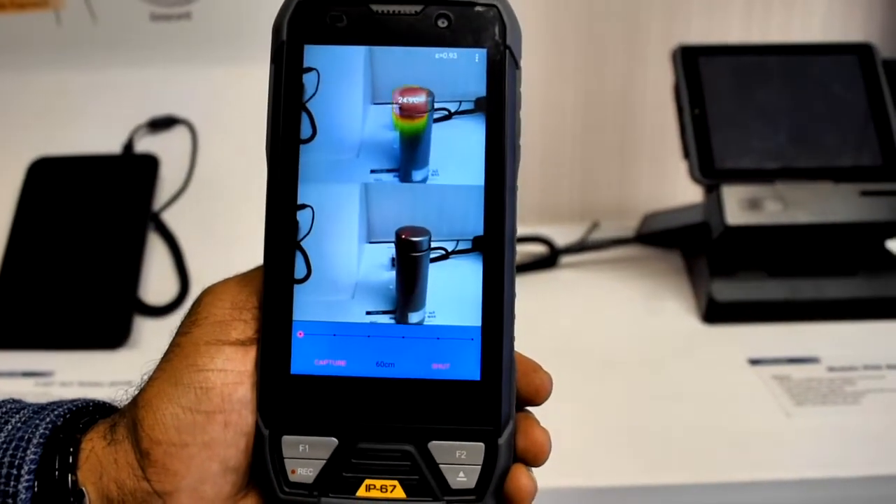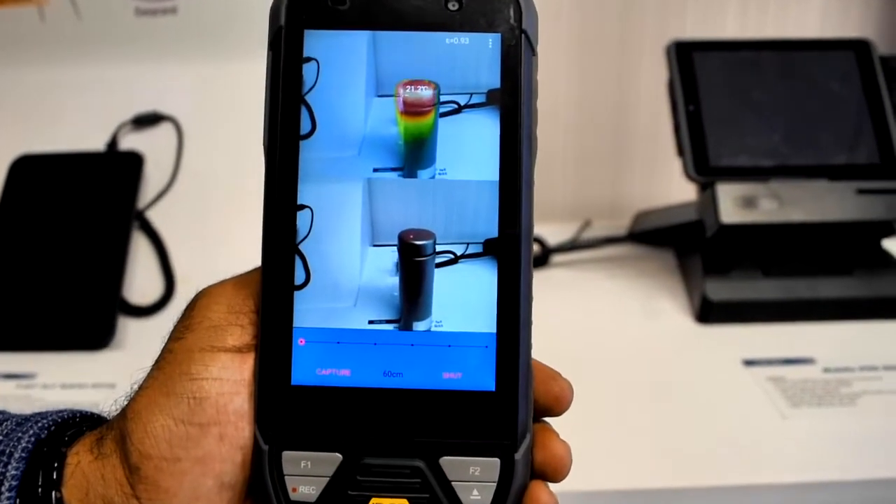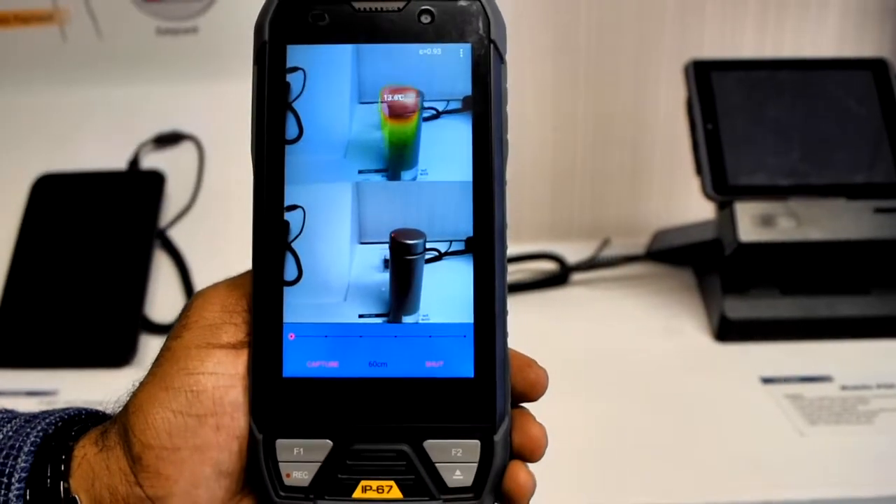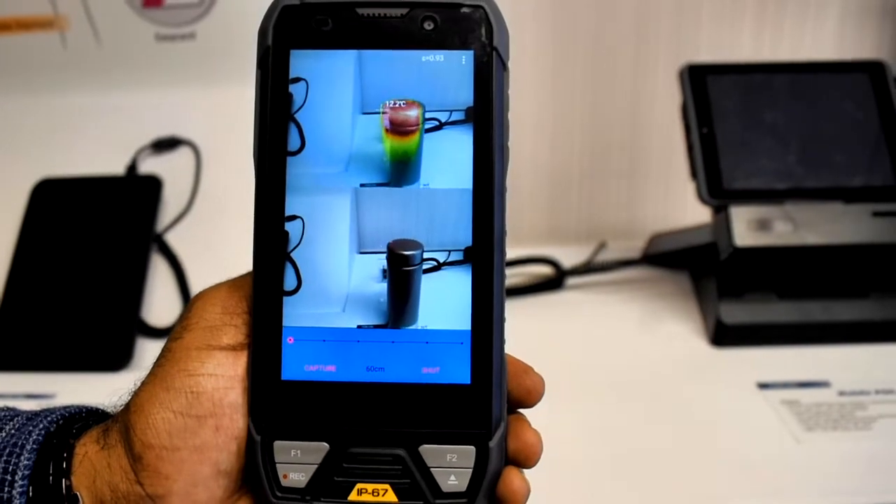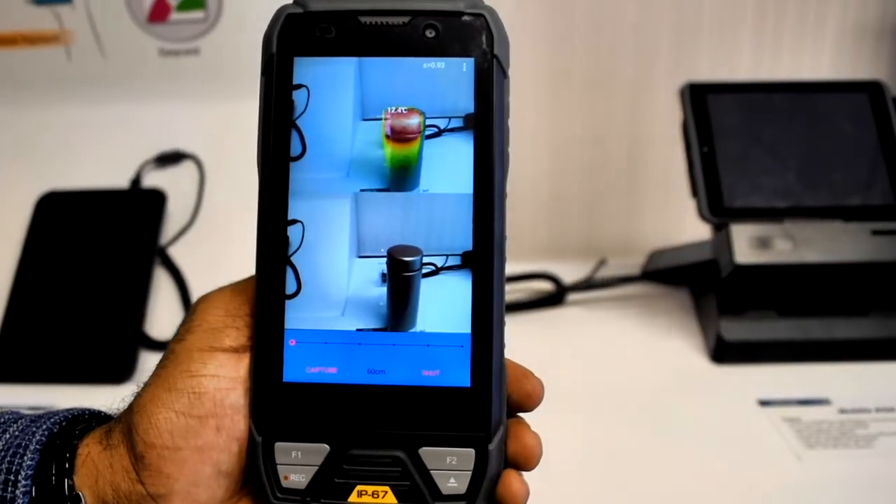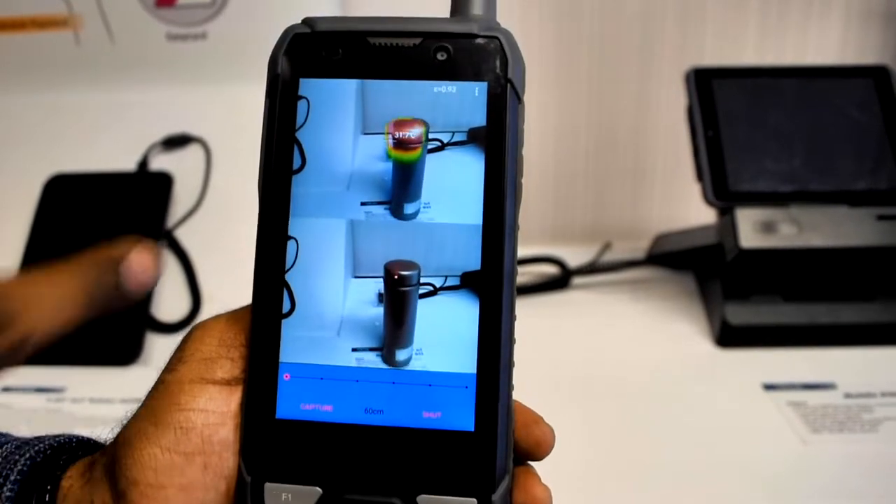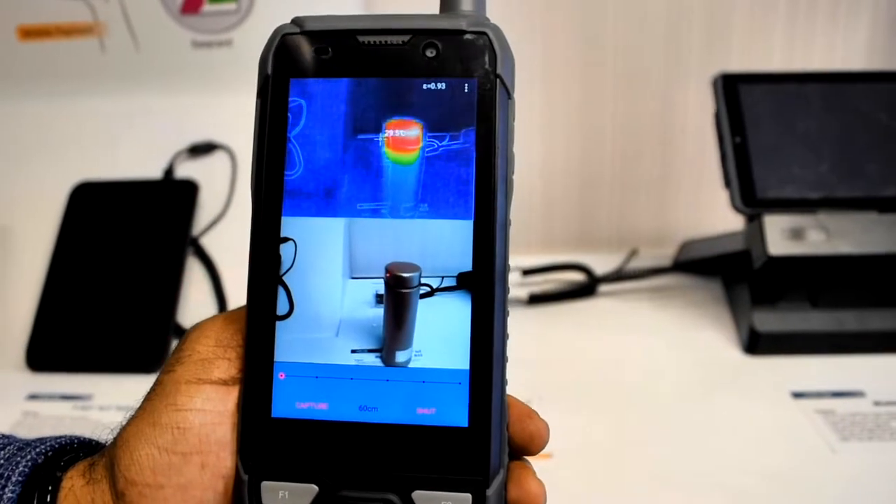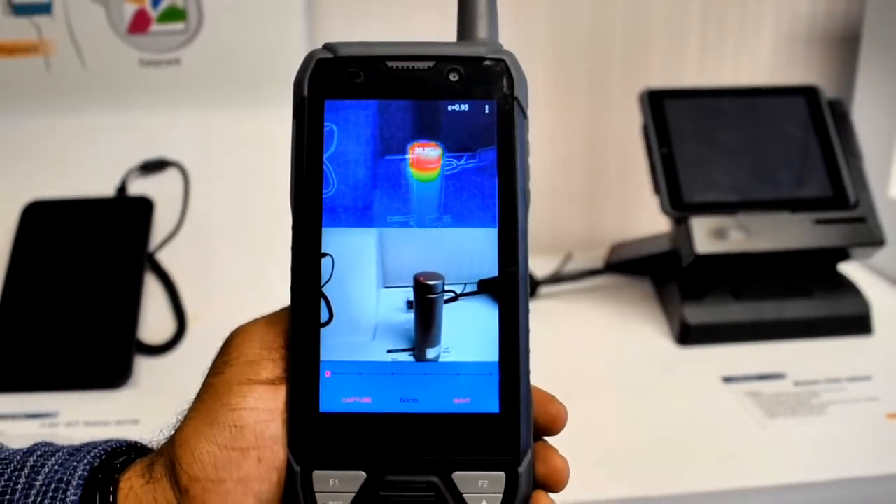As you can see, there are two screens here, top and bottom. Bottom comes from the real camera image and top comes from the thermal camera image. In the thermal camera image, we use dual image fusion technology. What does that mean? It combines both the real camera image and the thermal camera image. However, you cannot see any difference here. Now I'm going to change my color scheme to the rainbow color. As you can see, the outlines of the product are in more detail.